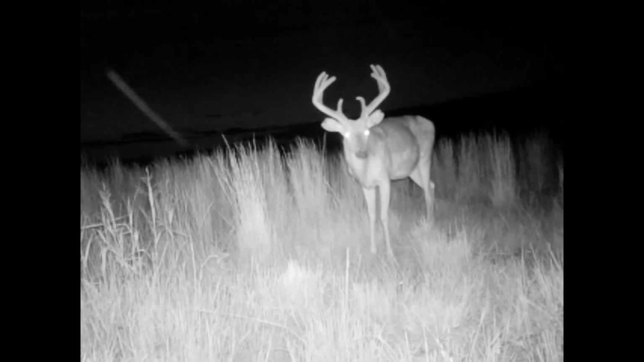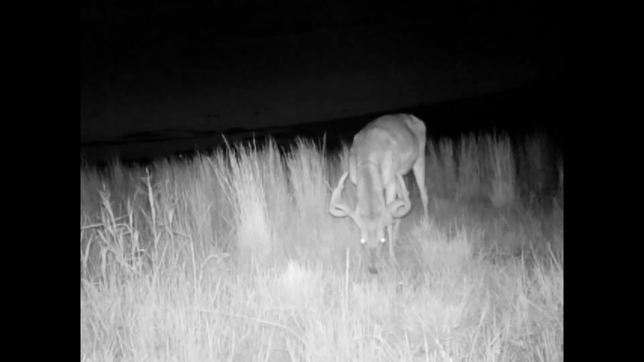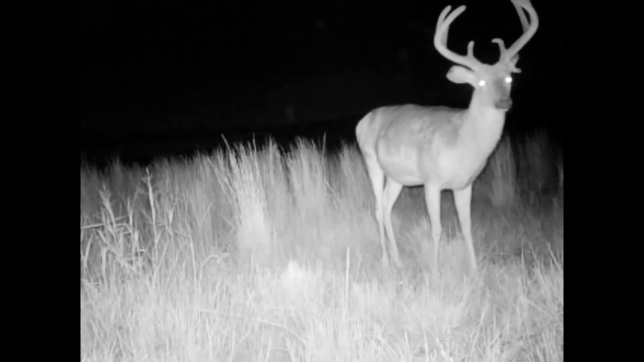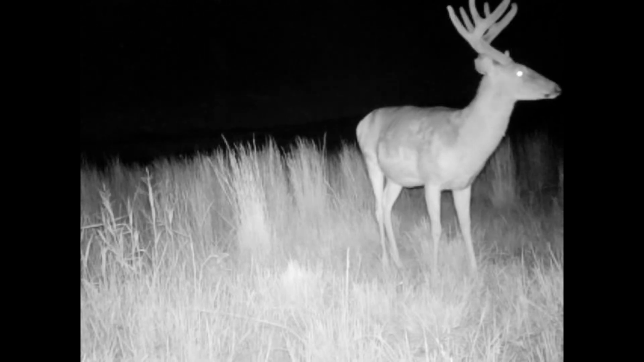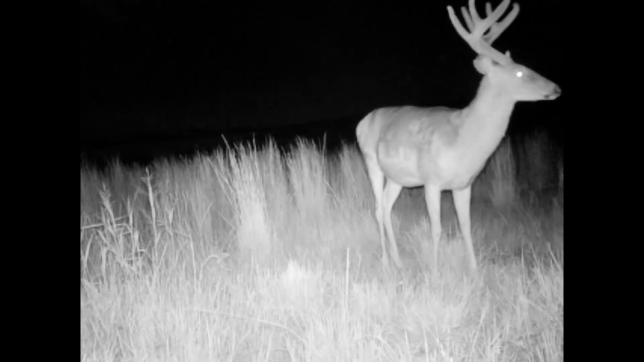They're Slick again. I mean, he's decent. He's a shooter, I think. I like that little drop tine beside his ear. For me, I have never shot a deer with a drop tine yet, so these drop tines are kind of making me kind of itchy.